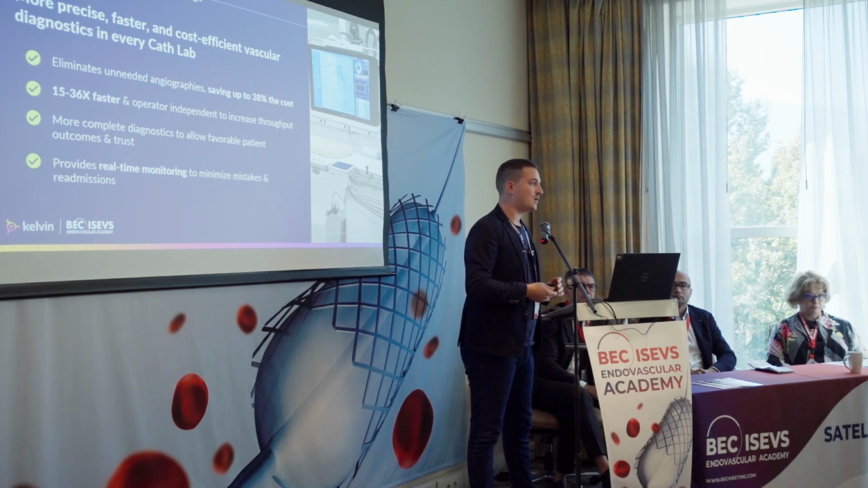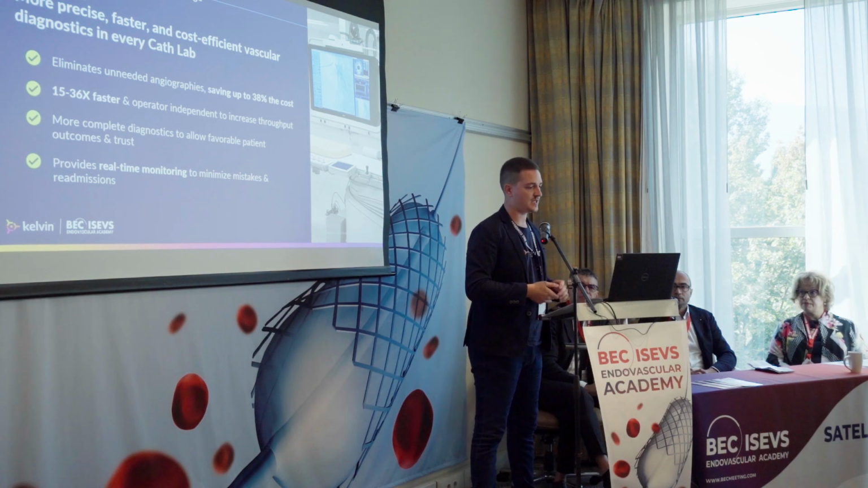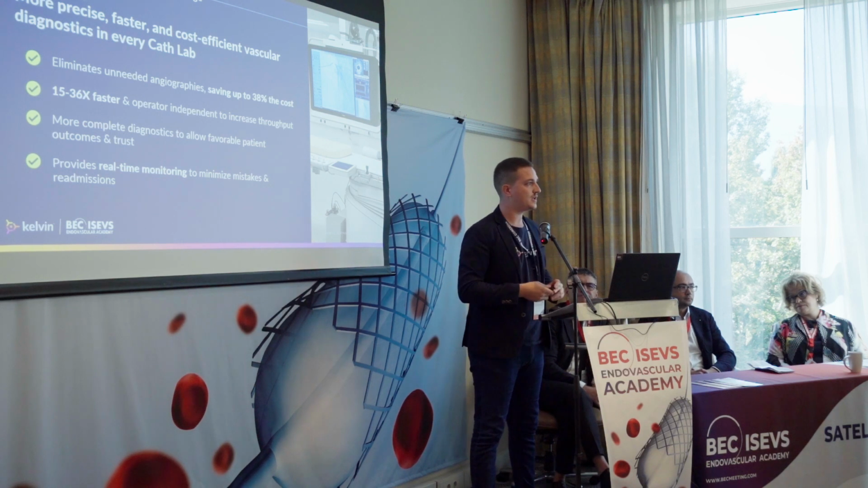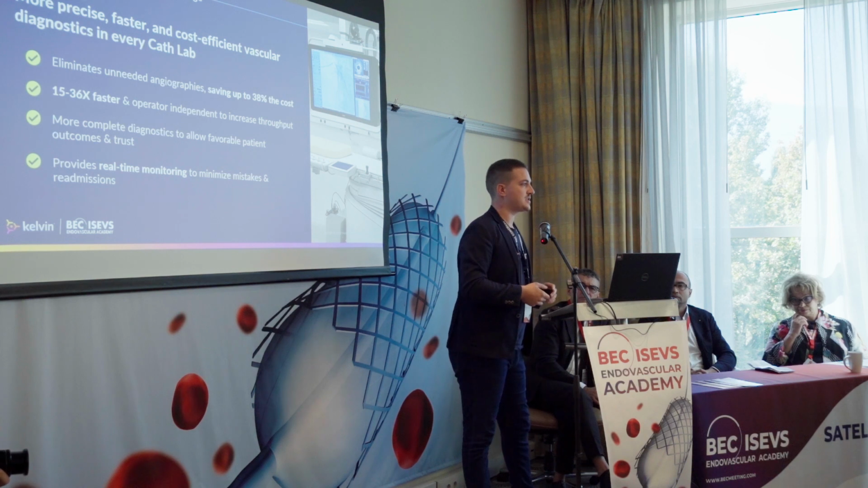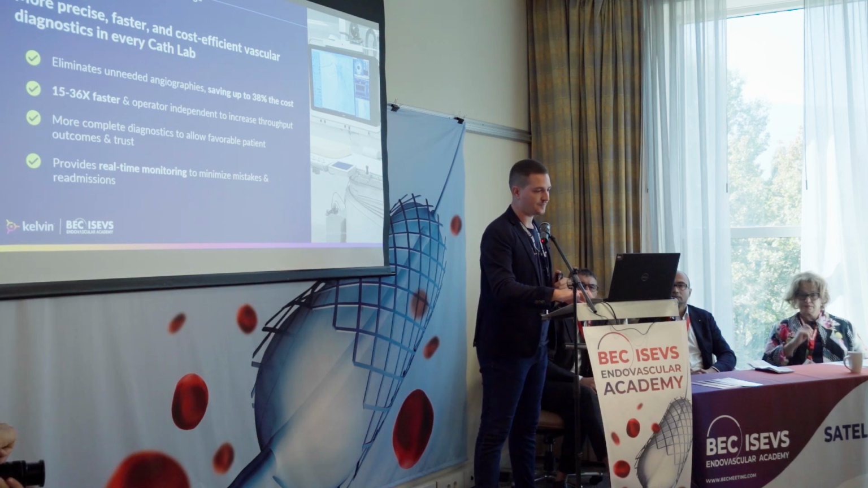This method is also very fast, as mentioned. It's 15 to 36 times faster, which can lead to much faster diagnosis by the specialist. And of course, last but not least, it provides real-time monitoring during the intervention as part of the catheterization labs, which is something that is not seen elsewhere with other devices currently.